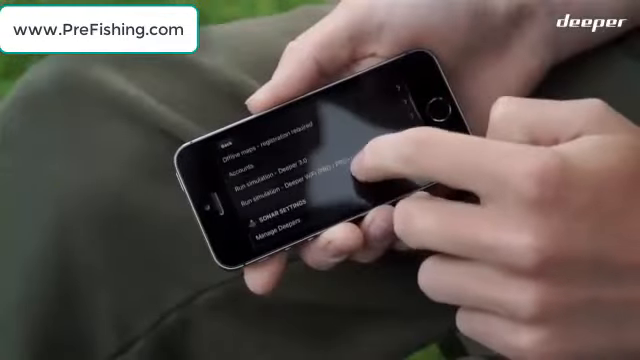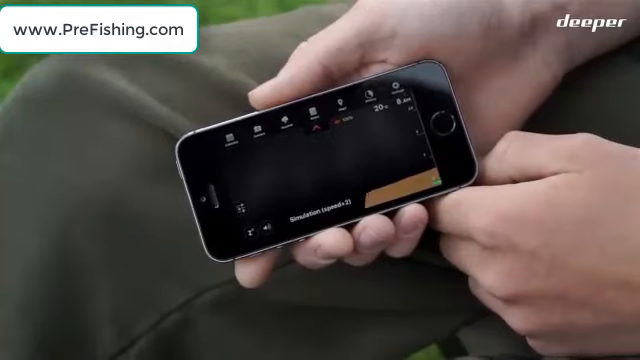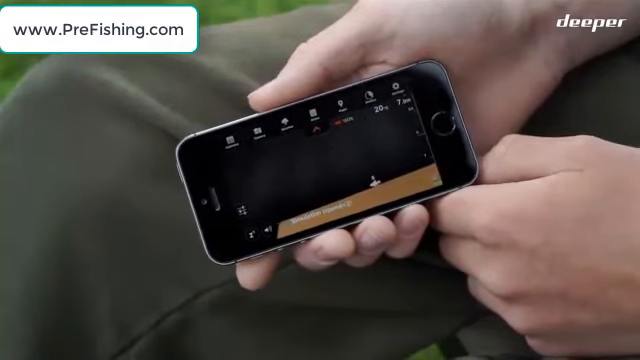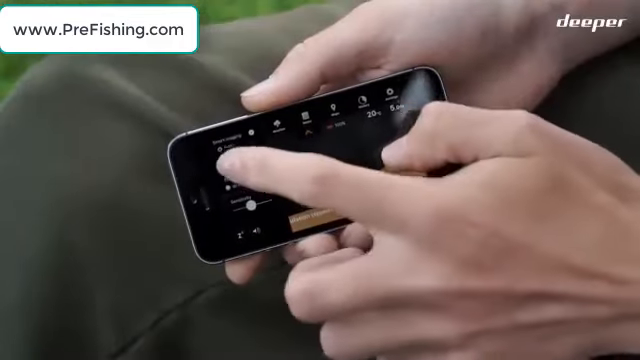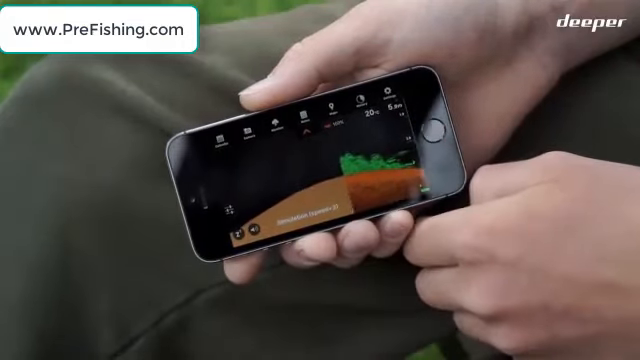If I run the simulation, you can see what the screen will look like if you cast the Deeper out in the water. You can see the depth, the temperature, and indeed the contours of the lake bed. This is actually on the basic setting. You can also put it onto the detailed mode where you can see all these different features but in more detail.